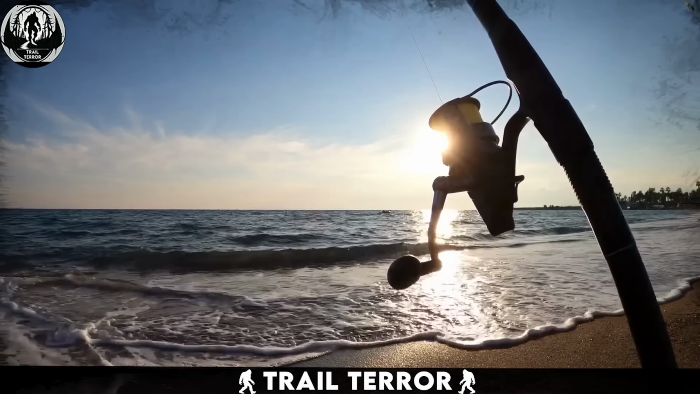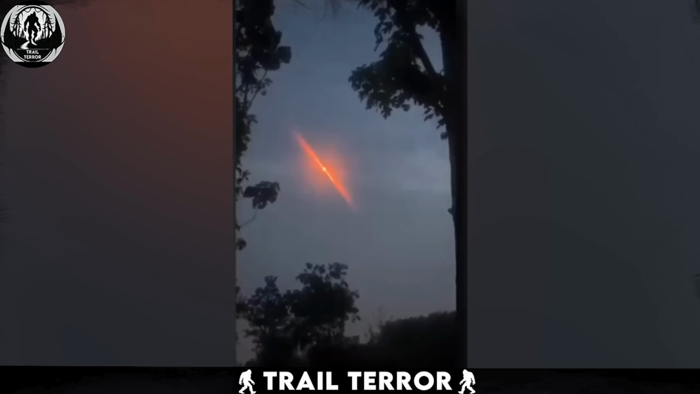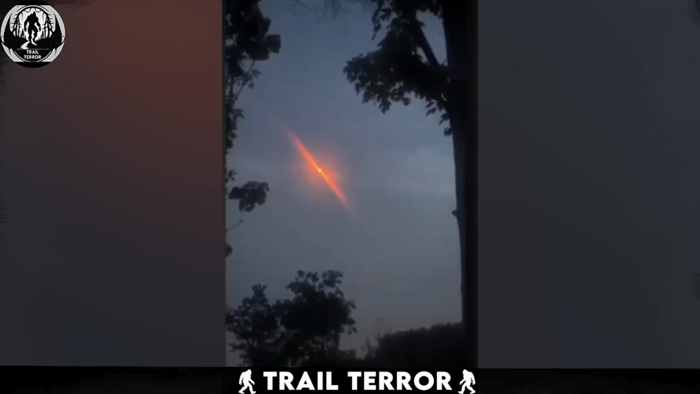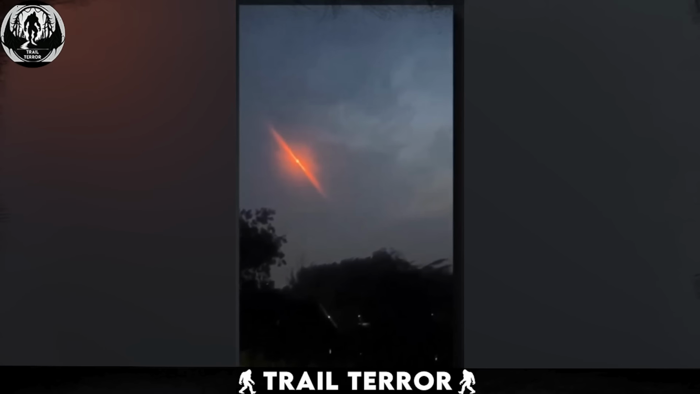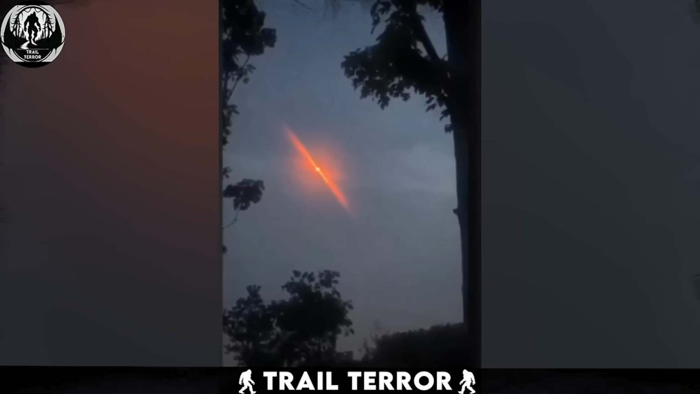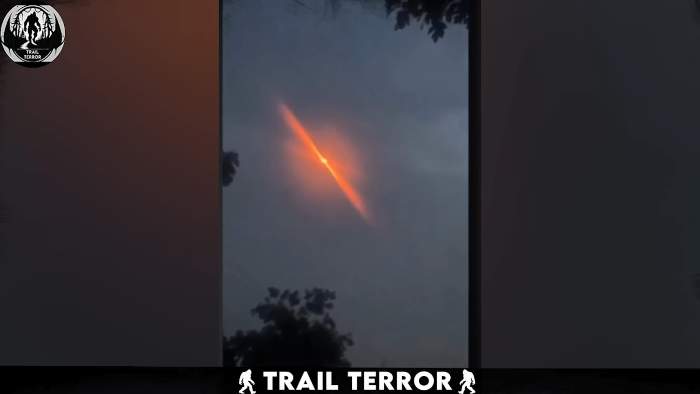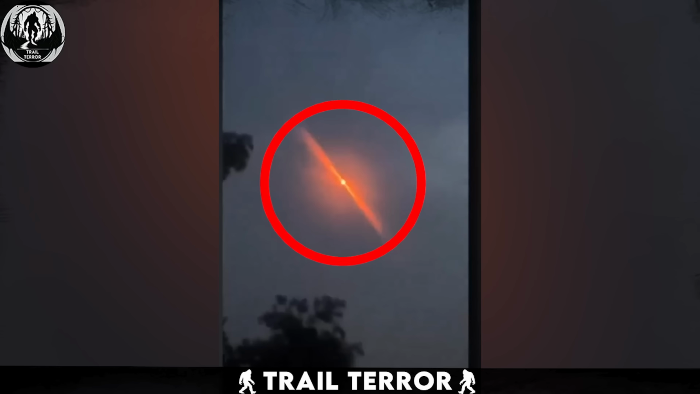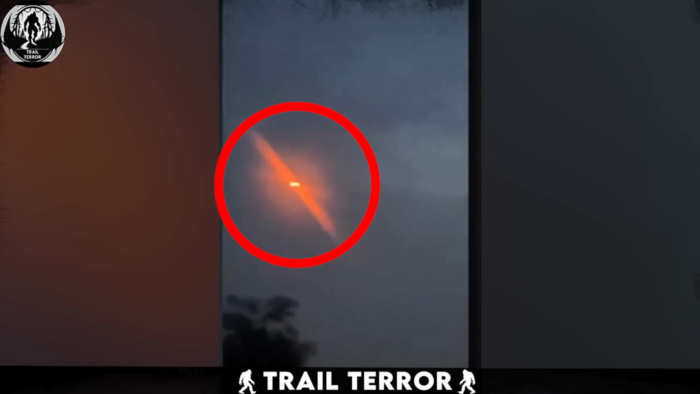If the depths of our oceans hold such mysteries, imagine the secrets hidden in the vast expanse above us. The scale of the cosmos is almost impossible to grasp. But what's this? A blazing orange light in the sky. This does not look earthly at all. Nothing we've built resembles that. Look closely. A dense central core. Then streaks of light on either side.